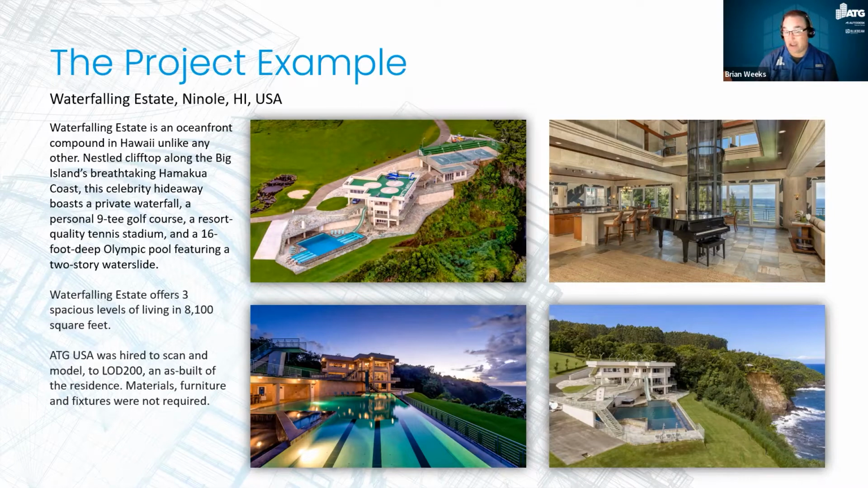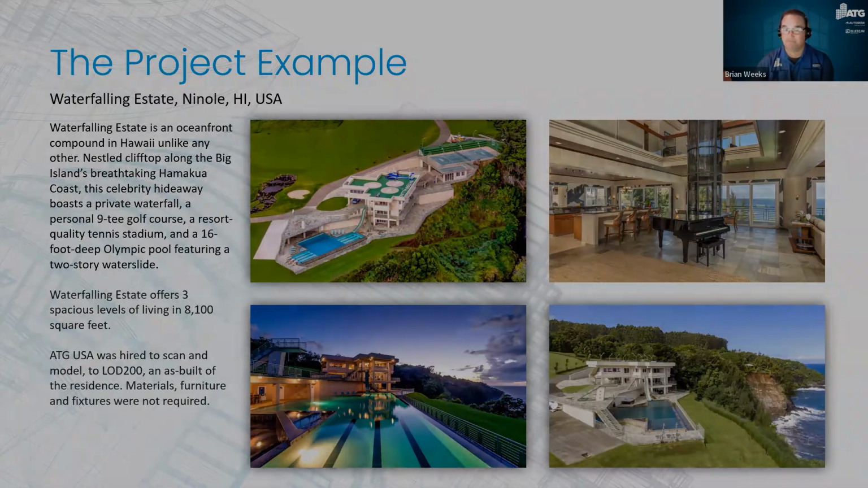But then I'm also going to show you what I did in about half a day last week to add materials and kind of spruce up the project, just to show you what ATG is capable of for your projects. You can hire us to not only scan and model, but also, if you need renderings or construction drawings, we can become part of your team and become part of that process.